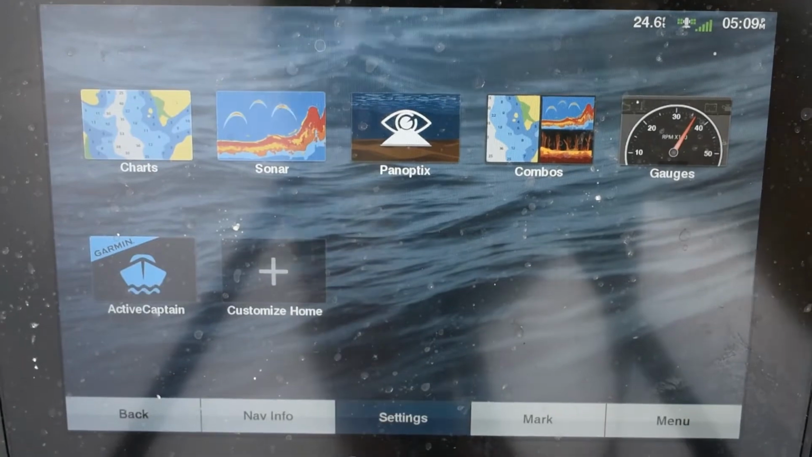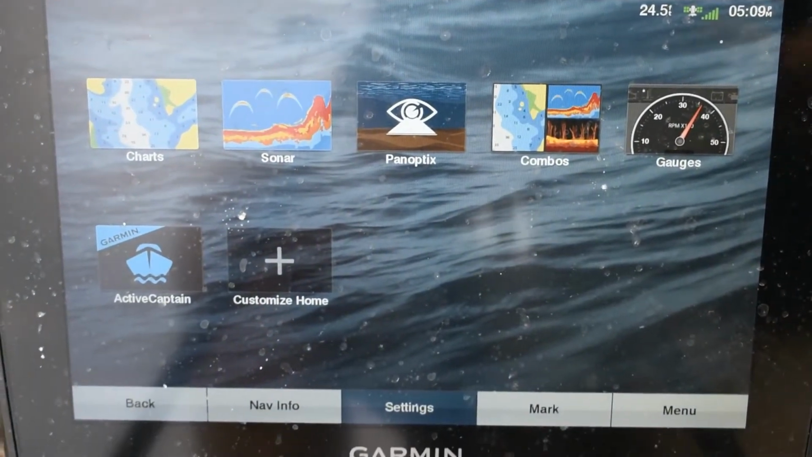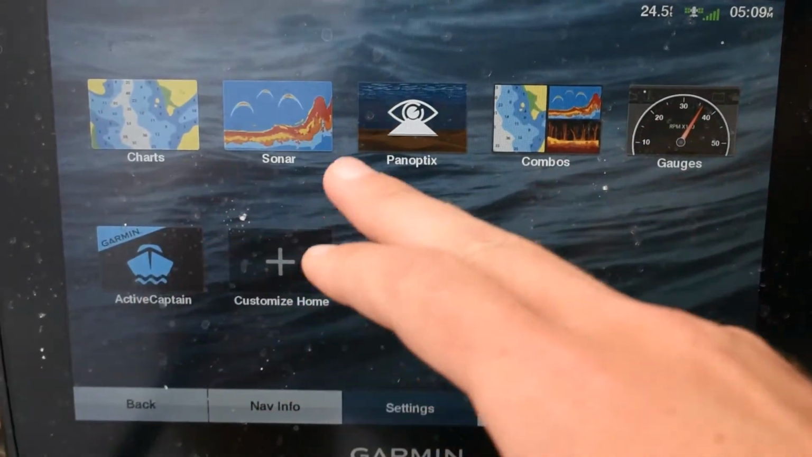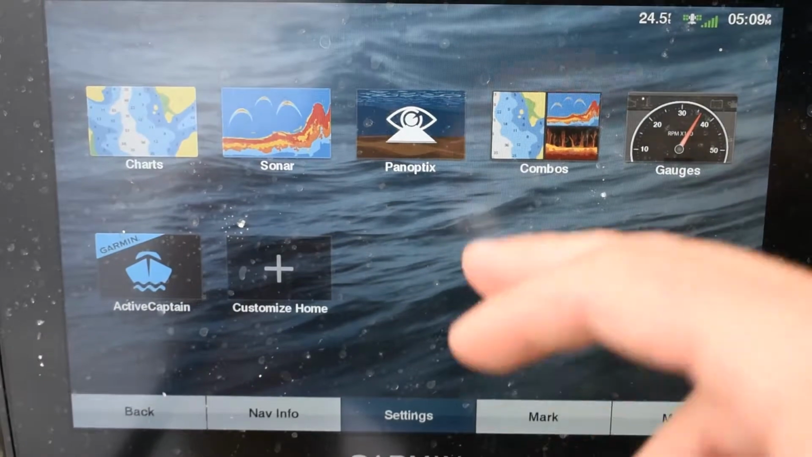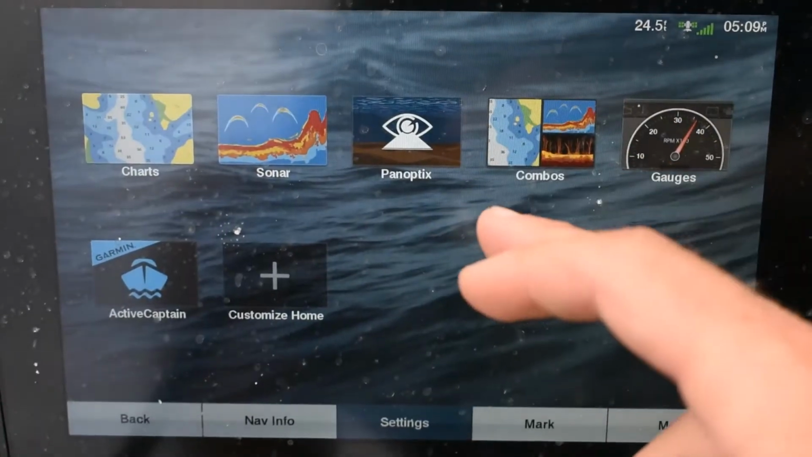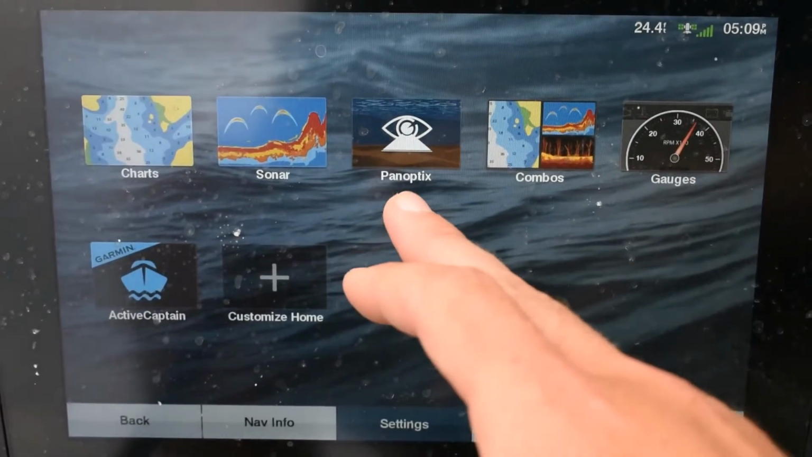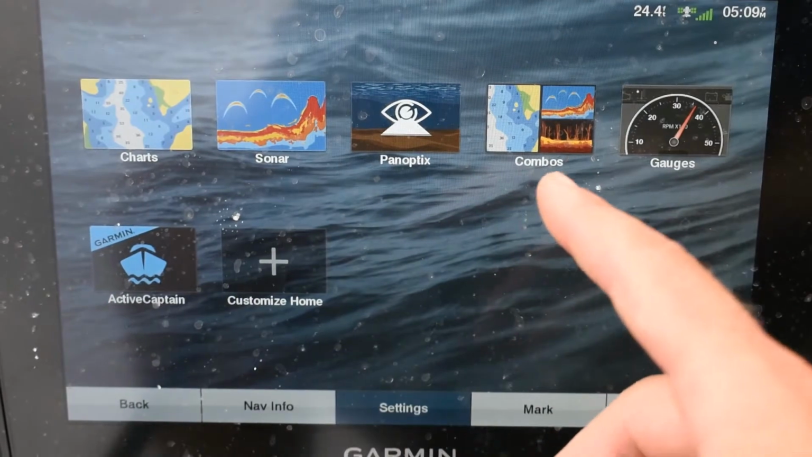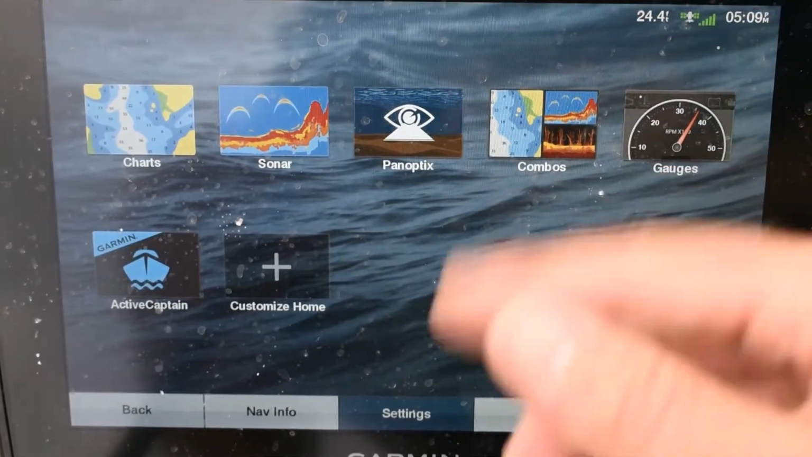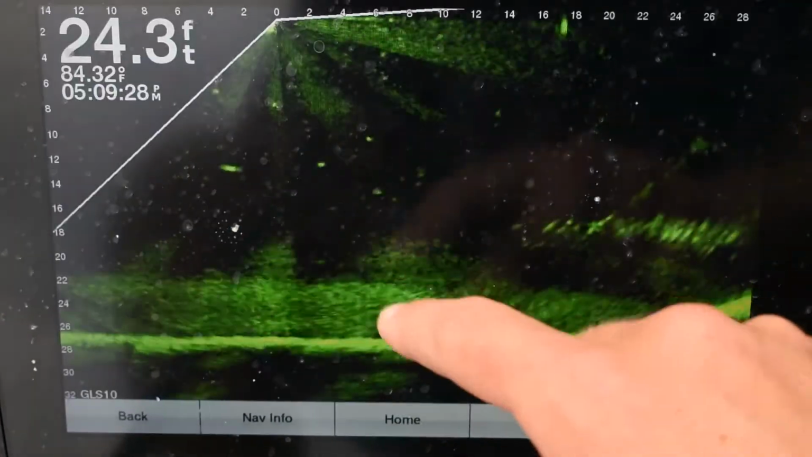All right, so here we are, we're on the home menu. You've got charts, sonar, PanOptics, combos, gauges, and ActiveCaptain. If your transducer is not hooked up correctly for your LiveScope, the PanOptics will not show up. Like I said, this is on an ECHOMAP Ultra 10.6 with the side view and everything. So we'll go into PanOptics. There we go.